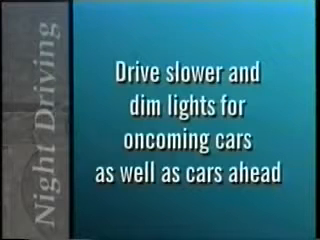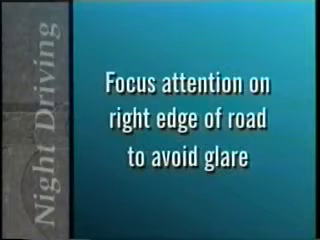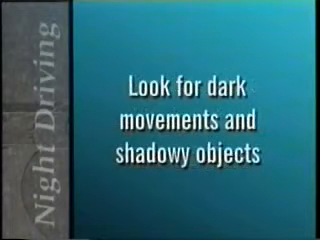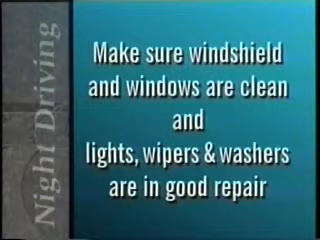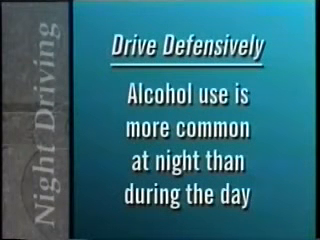Of course. All right, let's recap then. We've learned we have to drive slower and dim our lights for oncoming cars, as well as for cars ahead of us. We have to focus our attention on the right edge of the road to avoid glare. And we need to constantly look for dark movements and shadowy objects, especially unexpected ones. We need to make sure our windshields and windows are clean, and that our lights and windshield wipers and washers are in good repair. And never forget, alcohol use, the #1 factor in fatal automobile accidents, is much more common at night. Be alert to the fact that drivers sharing the road with you at night are far more likely to be intoxicated than during the day.